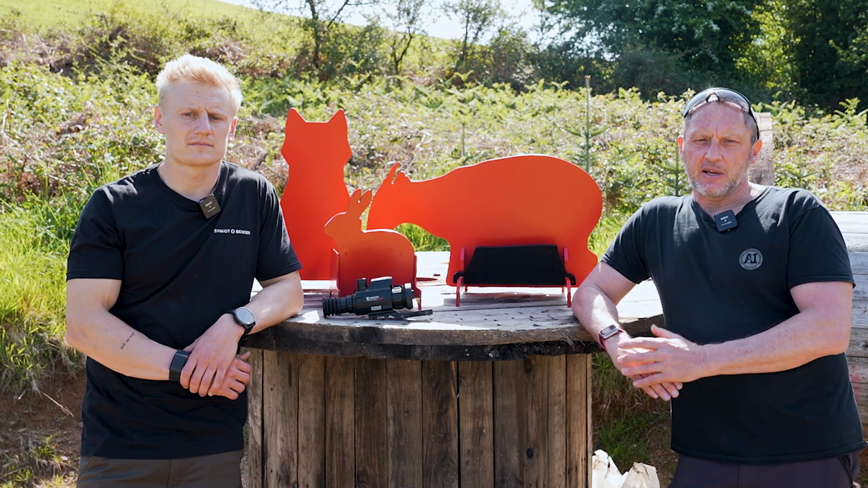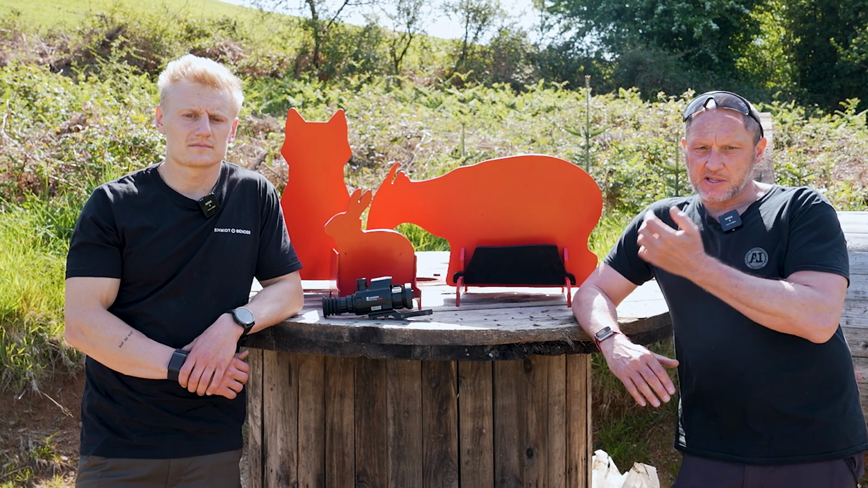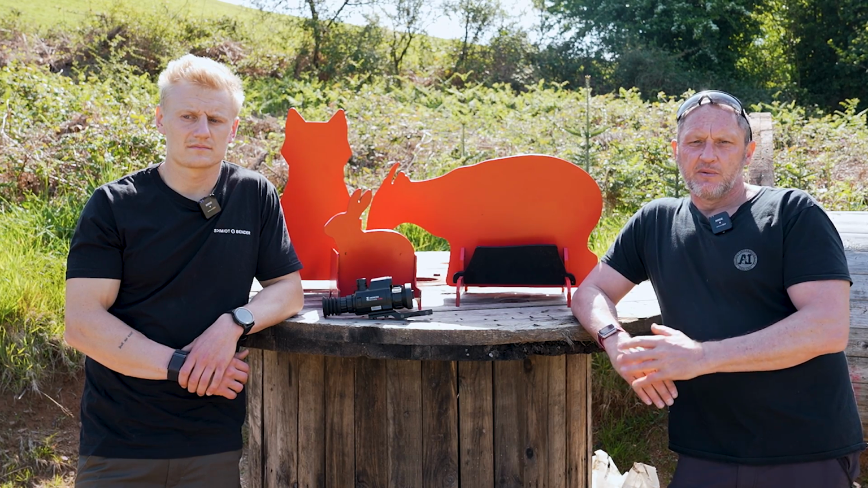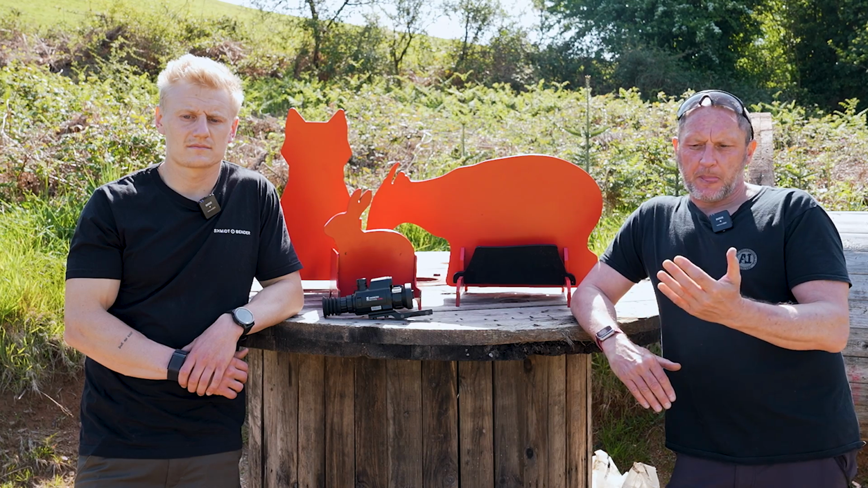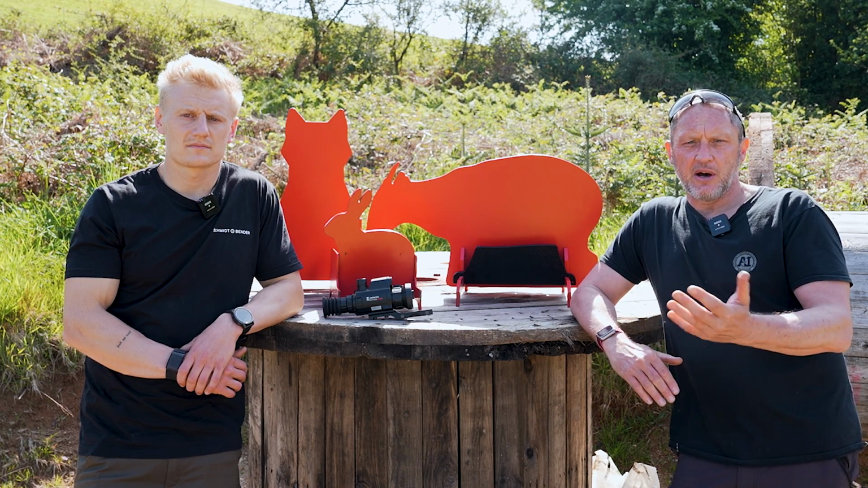And this has led to the creation of this company now set up, Therm-X, supplying thermal targets for the hunter. They have about a 2-hour battery life on them. They're all produced out of 500 Hardox, so they're armoured plate. There are some limits to any steel targets, how far you can shoot them, and the rule really is if it's over 300 feet per second, then you need to be at least 200 metres away to shoot these steel targets.